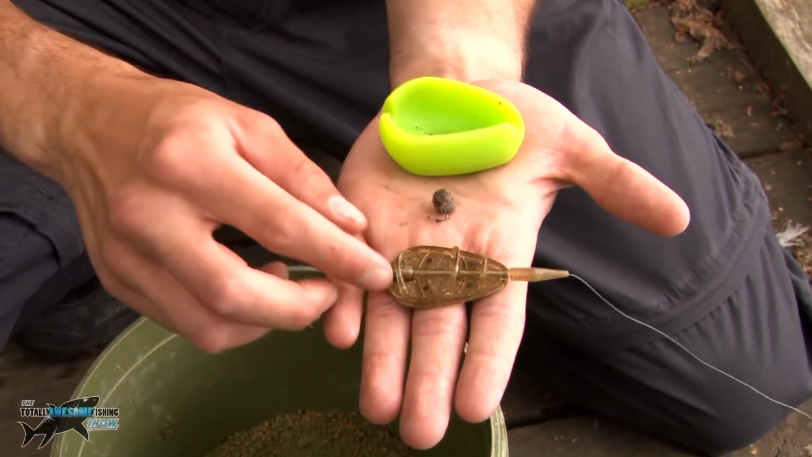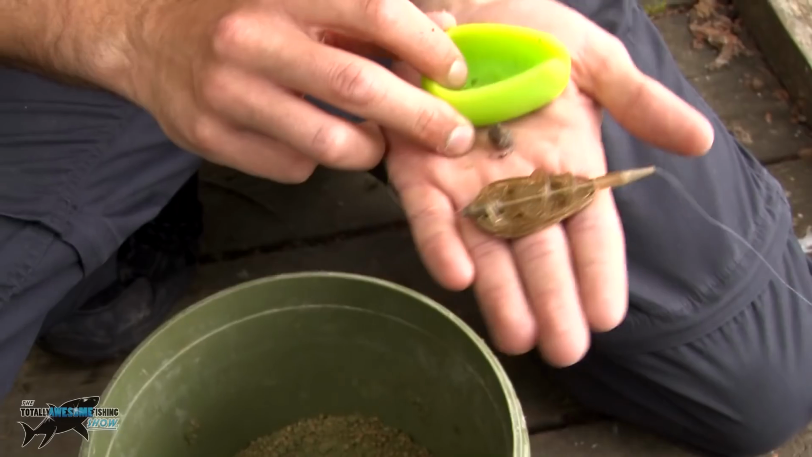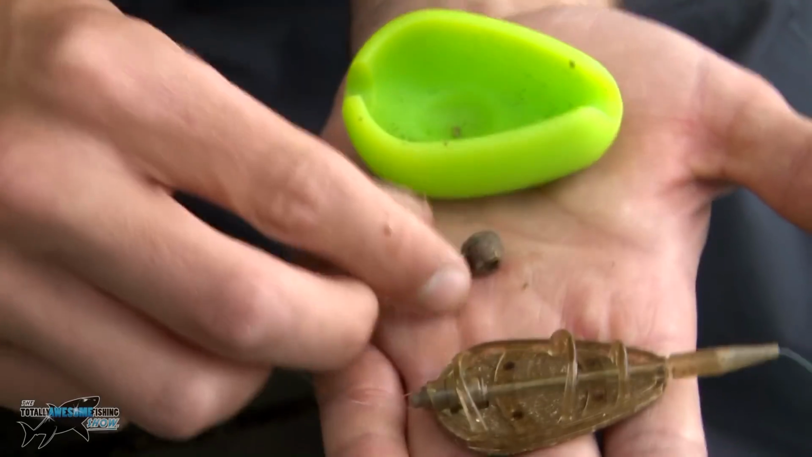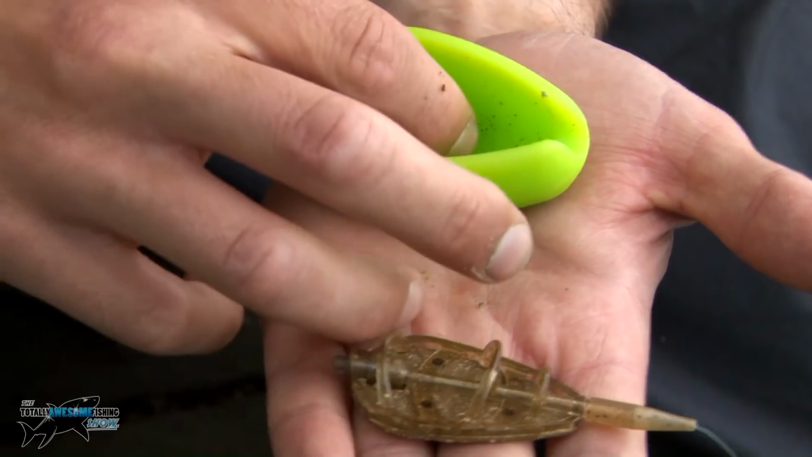This method feeder here basically comes with a plastic mould, and it's got an insert, like a little dent at the bottom there, and that's for your hook bait. So what I'll do is I'm going to put my pellet and the hook that's on the hair there, in there like that. That can just sit there.